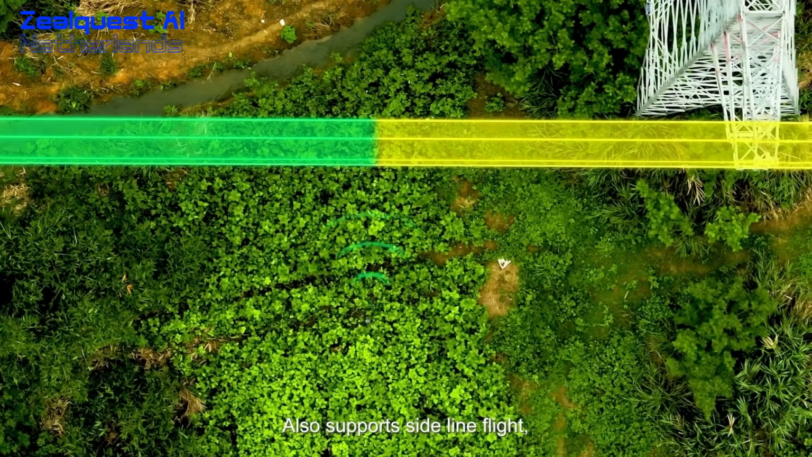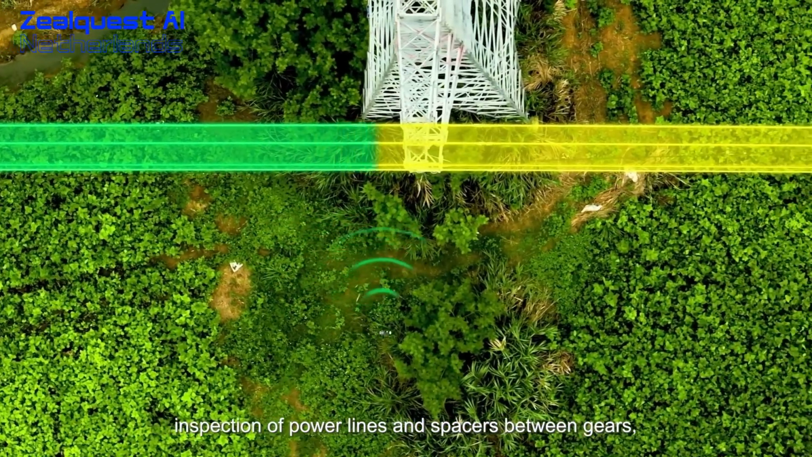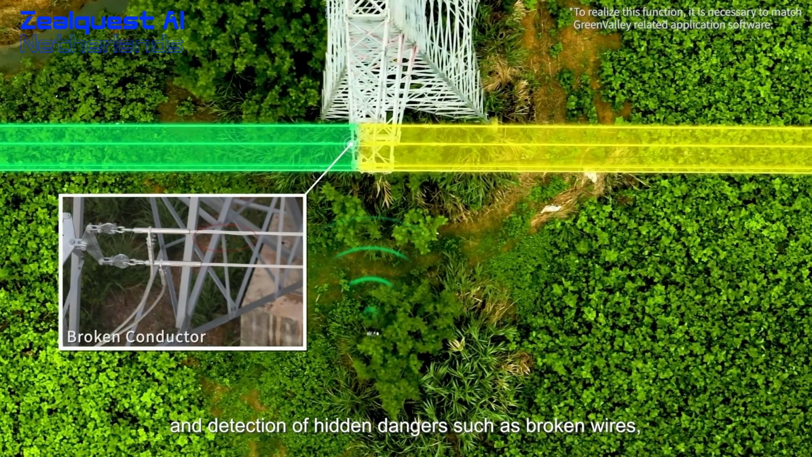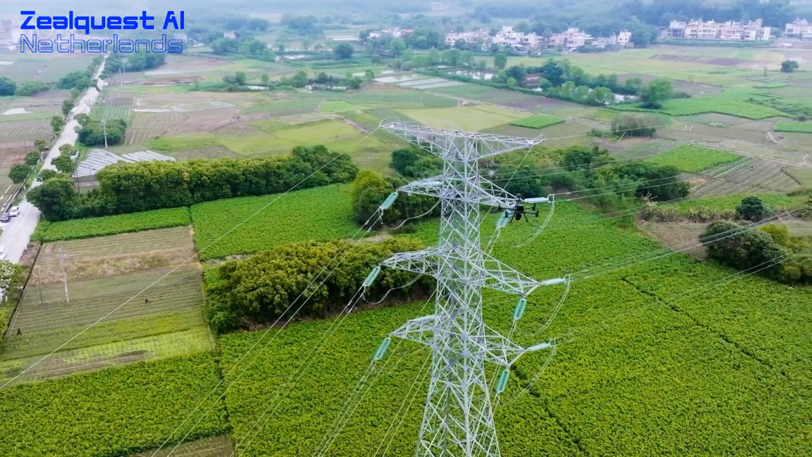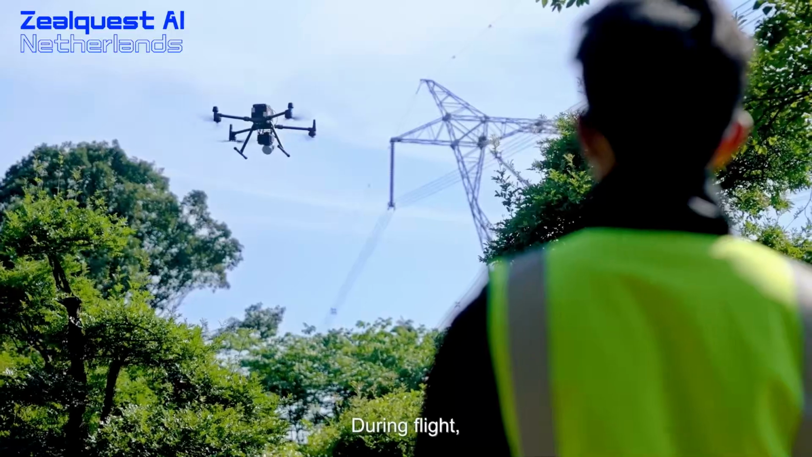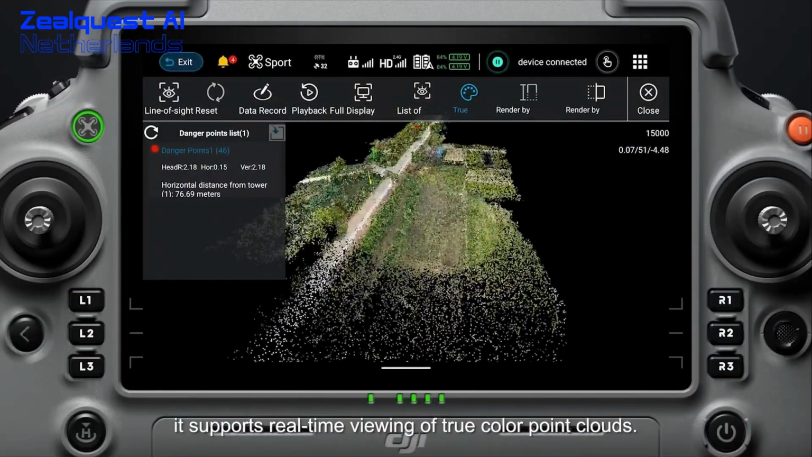It also supports sideline flight, inspection of power lines and spacers between gears, and detection of hidden dangers such as broken wires, loose wires, and pin shedding and rusting. During flight, it supports real-time viewing of true color point clouds.